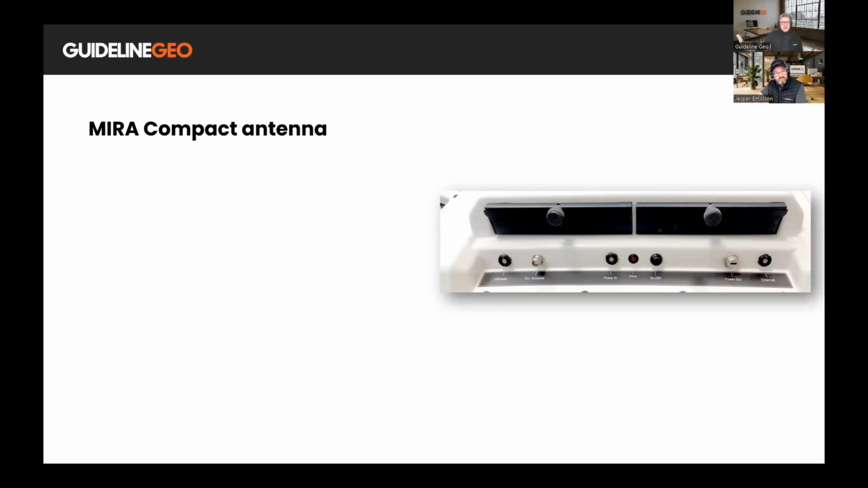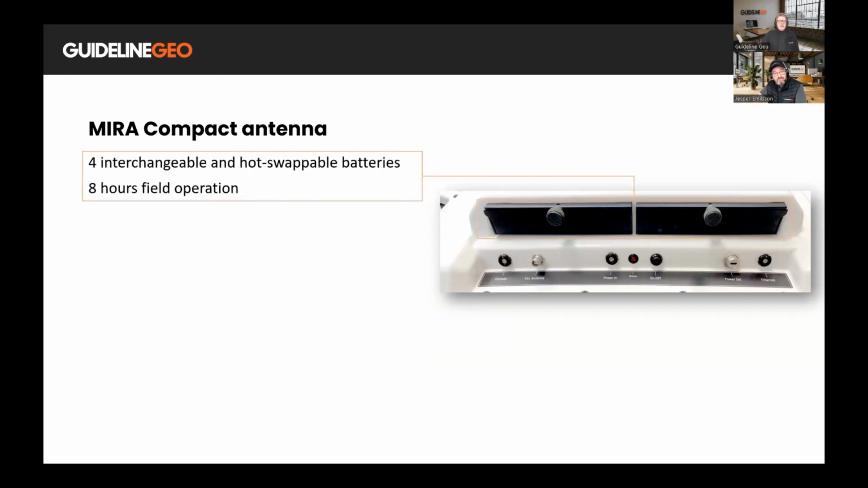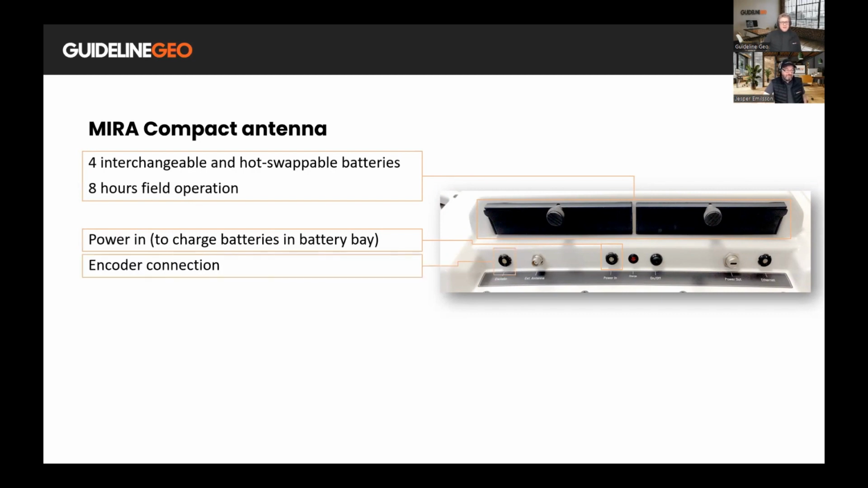If we look into the connectors on the other side of the antenna box, we have the 2 battery bays, which house 4 interchangeable and hot swappable batteries, which gives you 8 hours of field operations. We have a power in connector, so you can charge all the batteries while they're still inside the antenna, which is really nice. We have an encoder connection, obviously, to connect it to the frame.